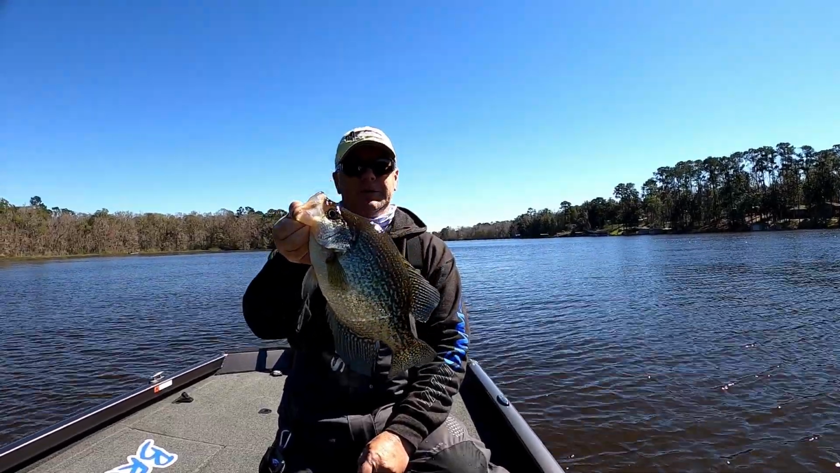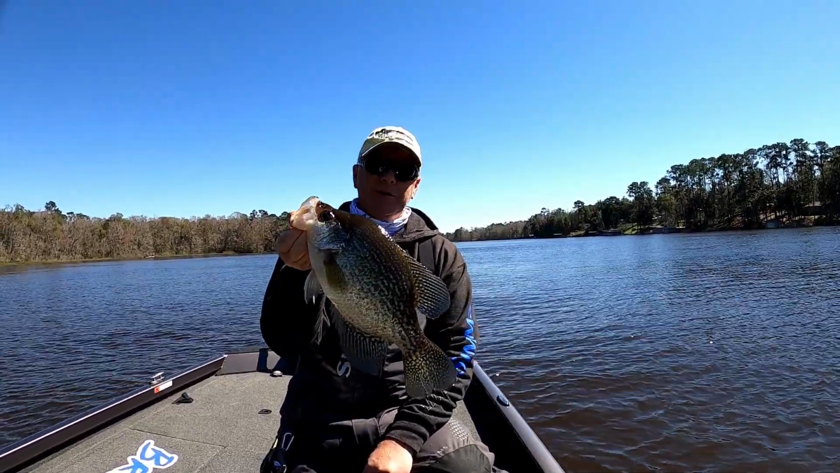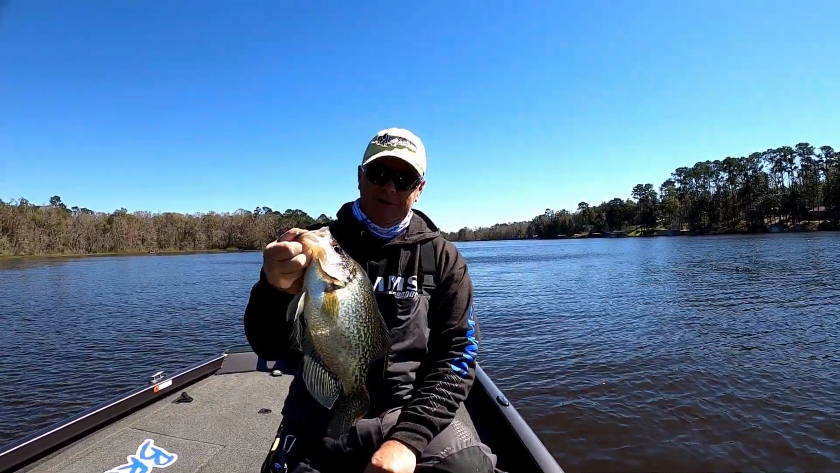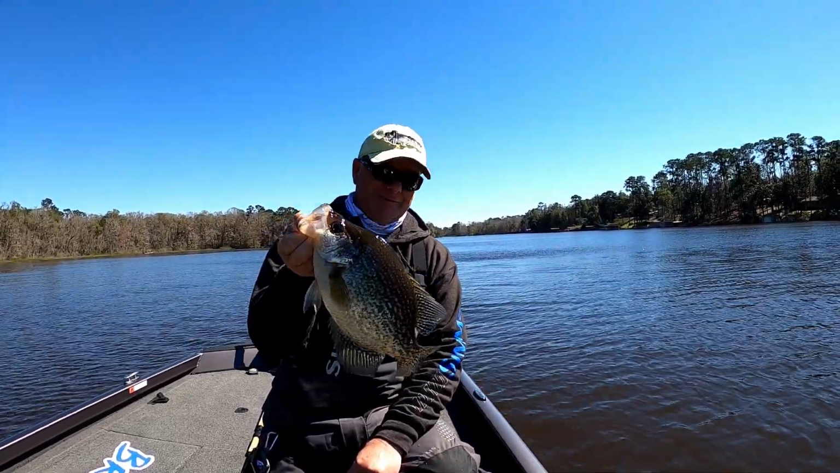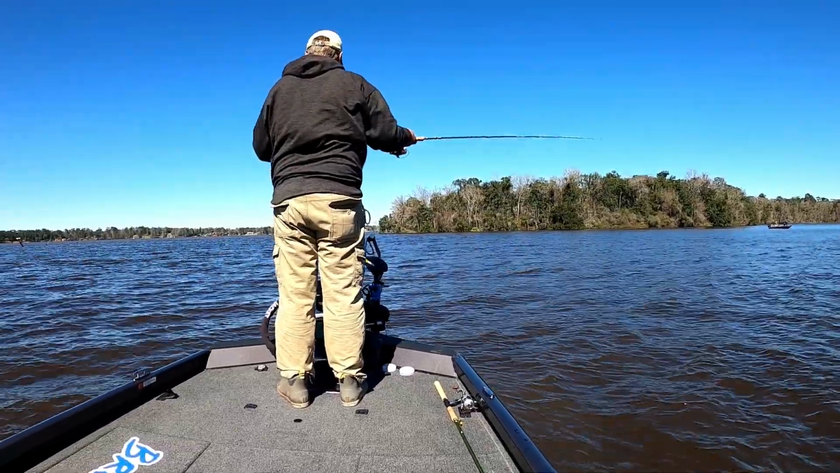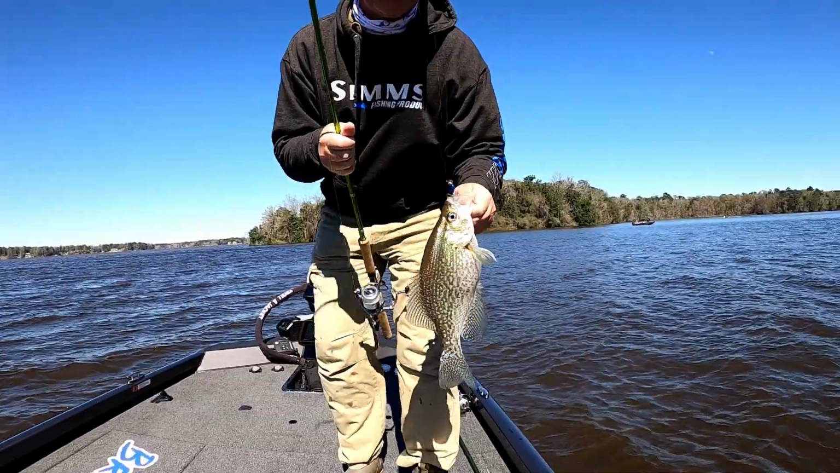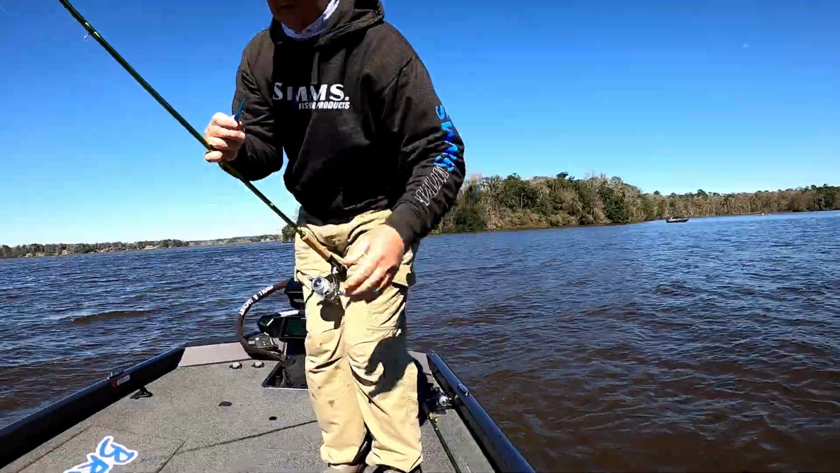They're definitely starting to move into these creeks, but I'm not finding them super thick. But we're gonna keep looking. If I can find several of them, I'll try to get some of the catches on camera, but it's just been so long between me catching a fish that this is the best I could do for now. Oh, whoa, watch out. There we go, guys. A nice little crappie.